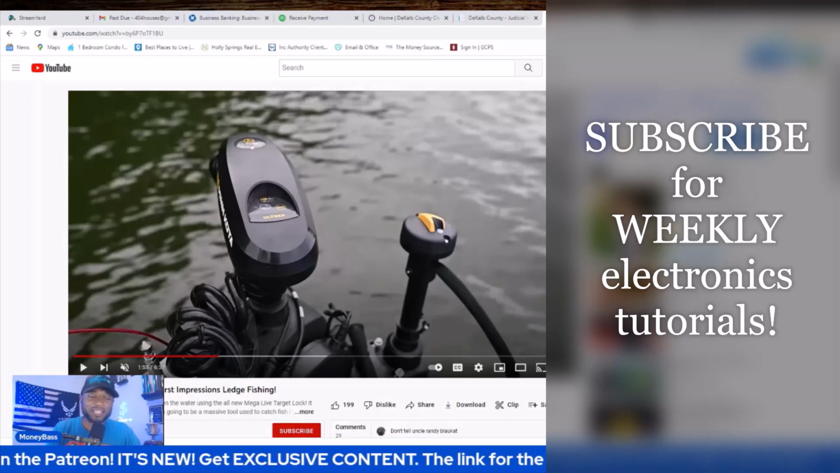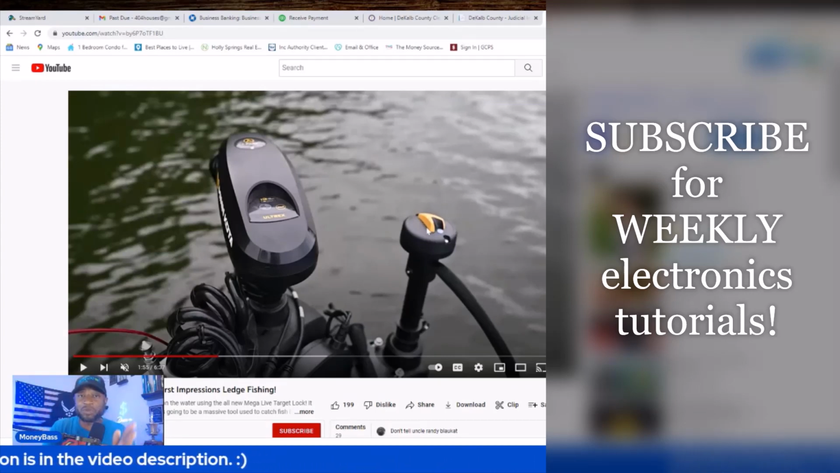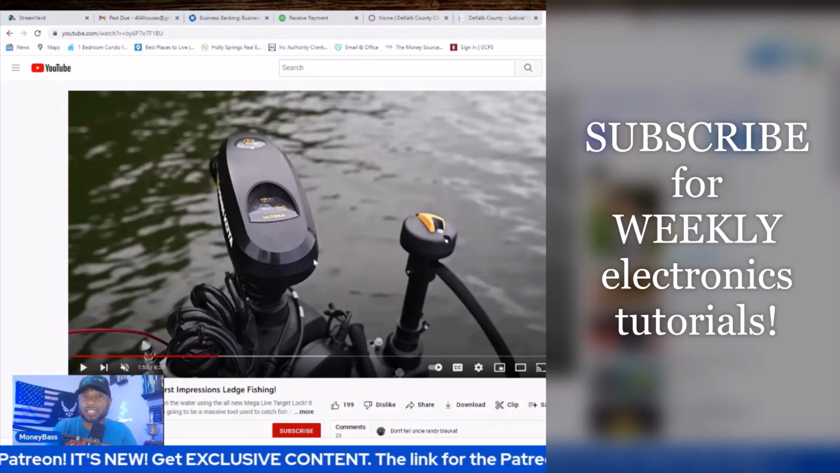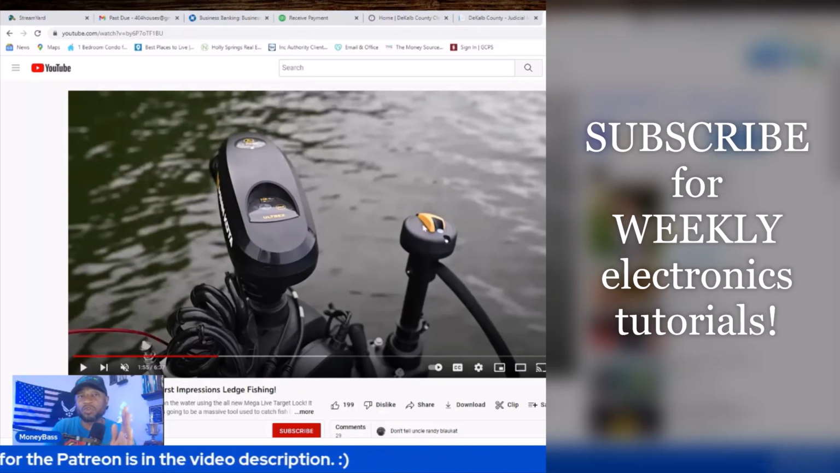Okay, so the other thing it would do for you is you can have your target lock, which is this right here, aimed directly at that structure and lock that on. And now you can still move around. You will even be able to move around a 360-degree circle or move back and forth to get better angles, depending on where you want to be to make that cast. And that target lock system will keep your Mega Live transducer locked onto that target.